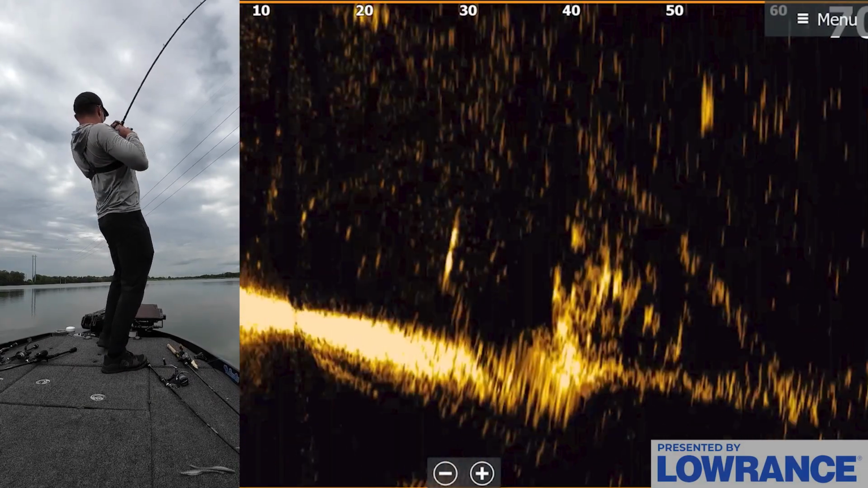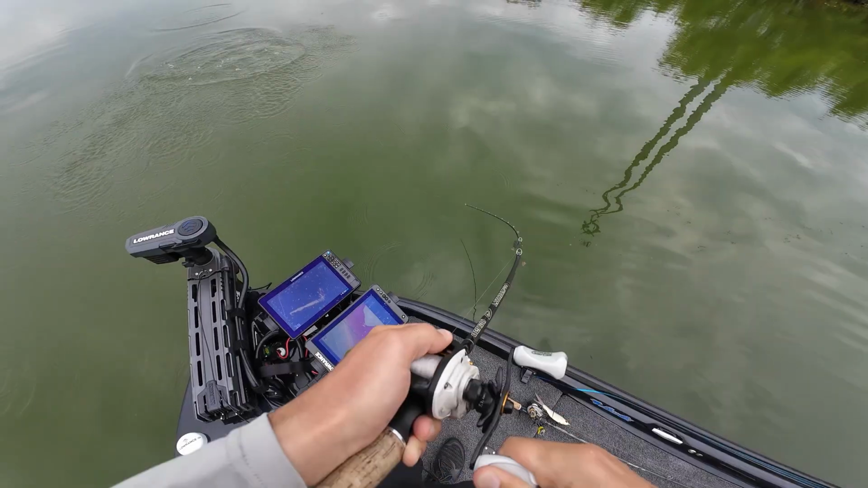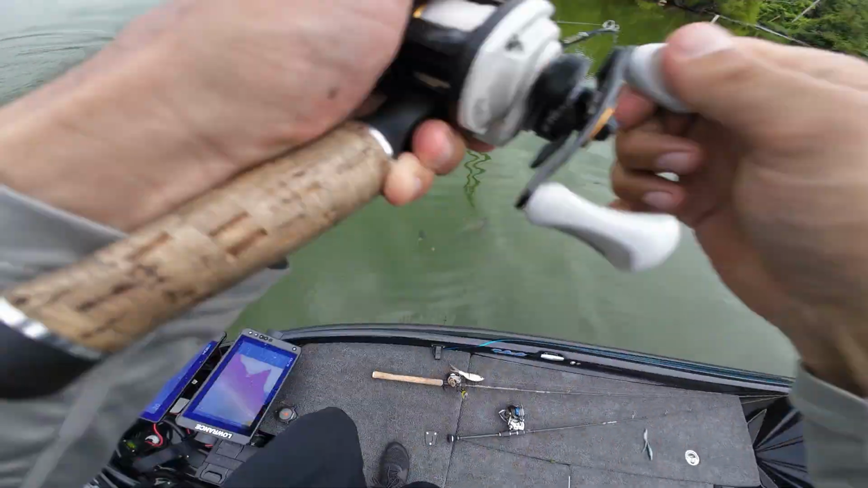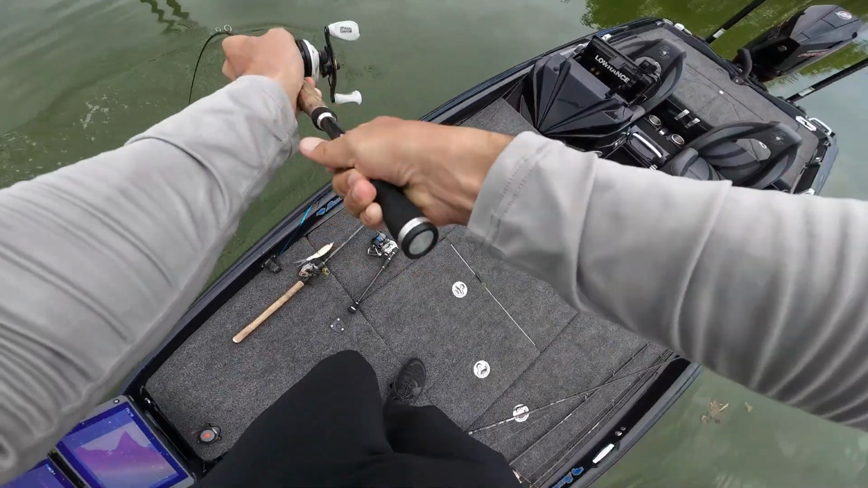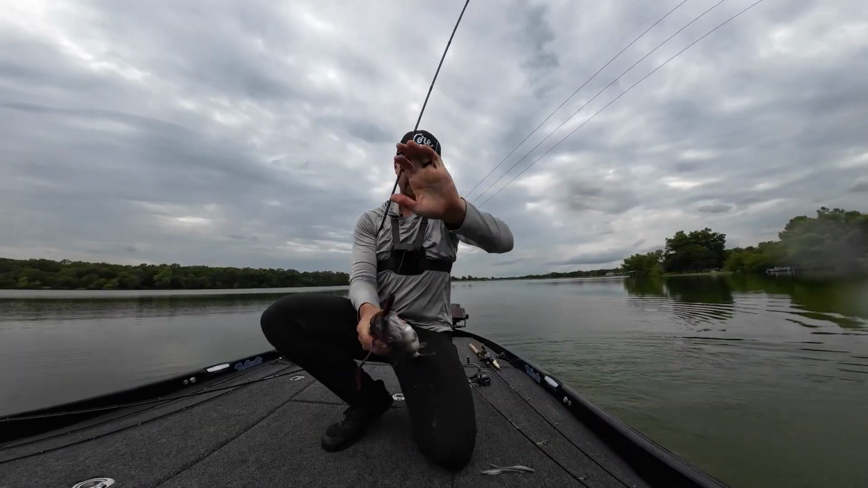Got him. There we go, out of this brush pile. Finally, a good one right here. Took me a few minutes to figure this out. Got this one on a big worm out of a brush pile. I saw a big fish out of a brush pile a second ago. You guys saw that one.